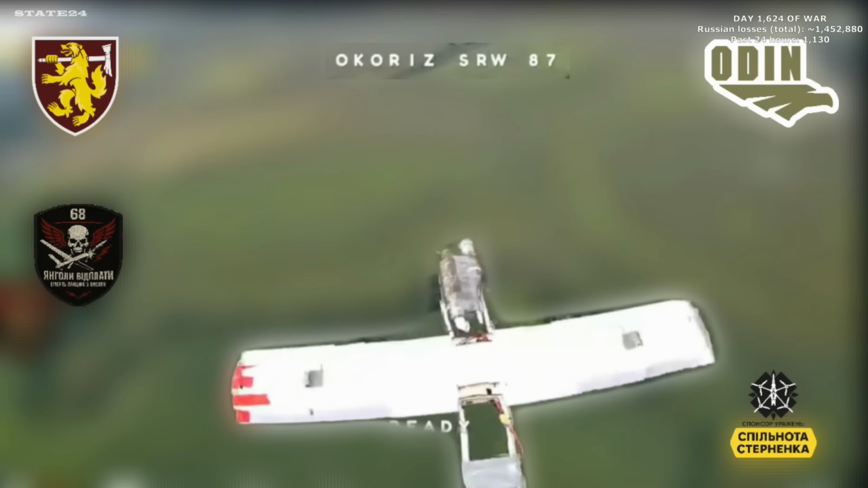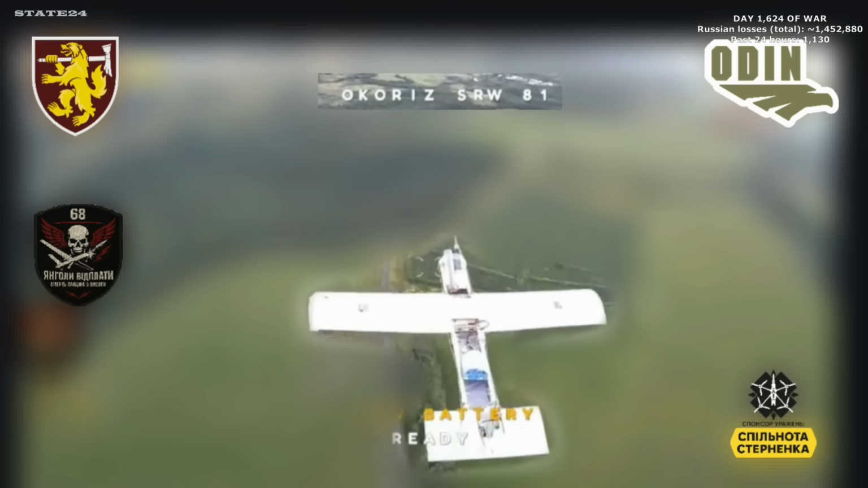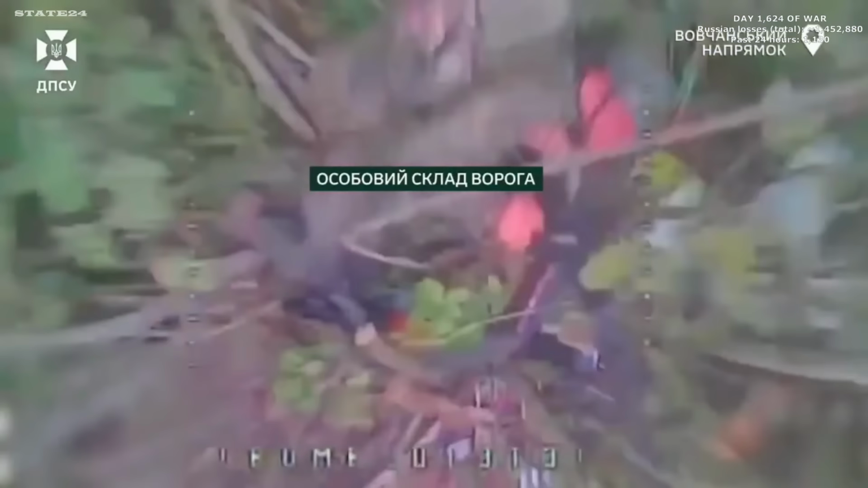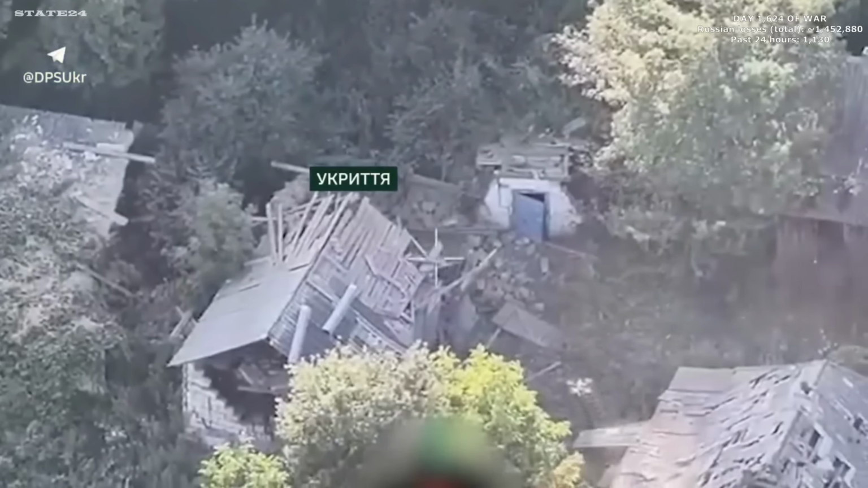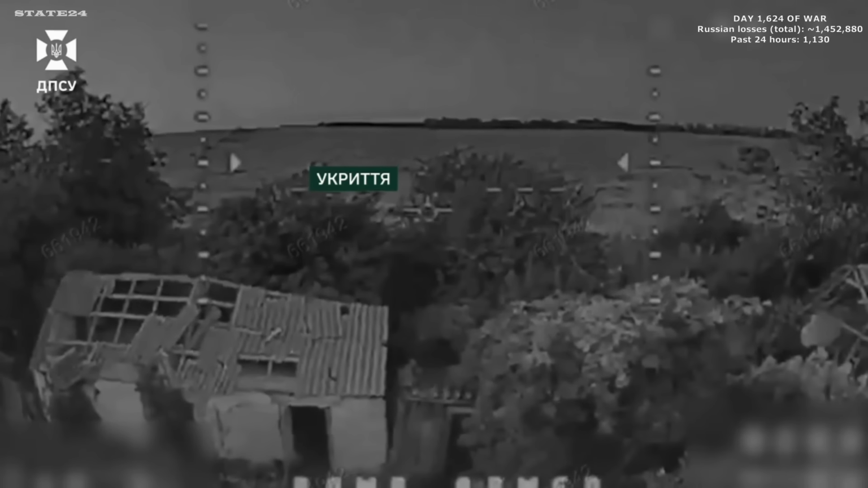As of today, day 1625 of this war, Russia's total combat losses have reached approximately 1,452,880 personnel, with 1,130 more in the last 24 hours. This morning, Russia fired 28 missiles at Ukraine, and not a single one was intercepted by air defenses. 14 people killed in the Kyiv region, nearly 30 injured.